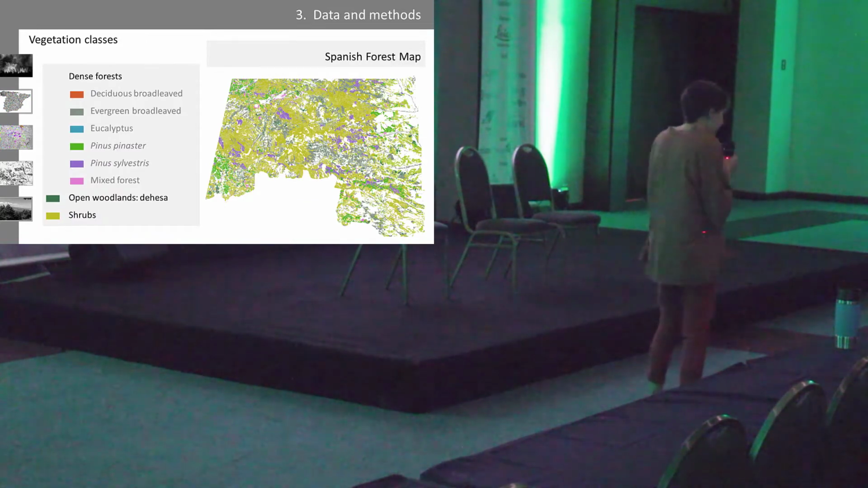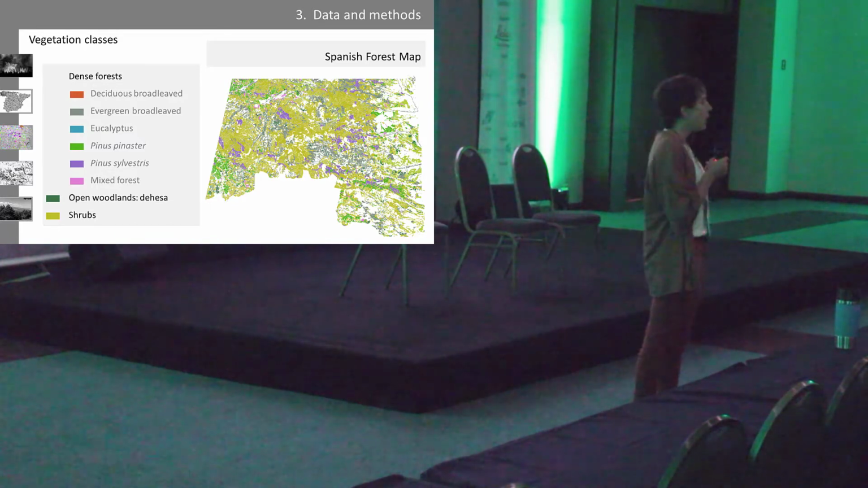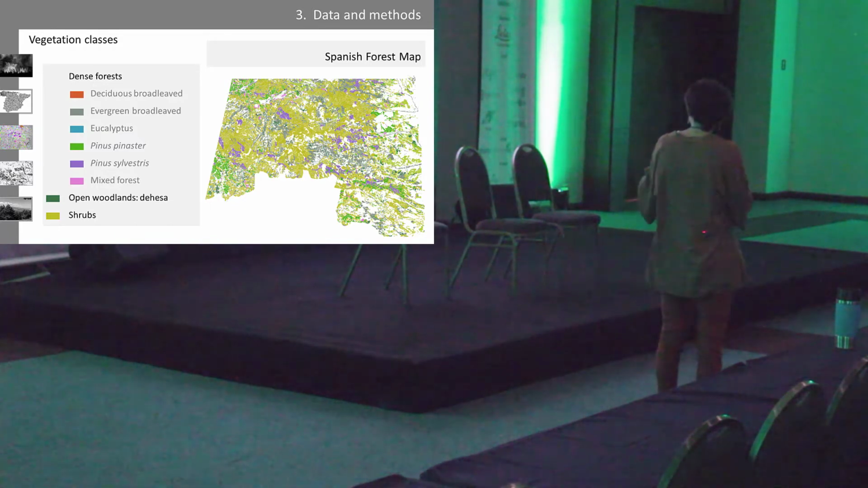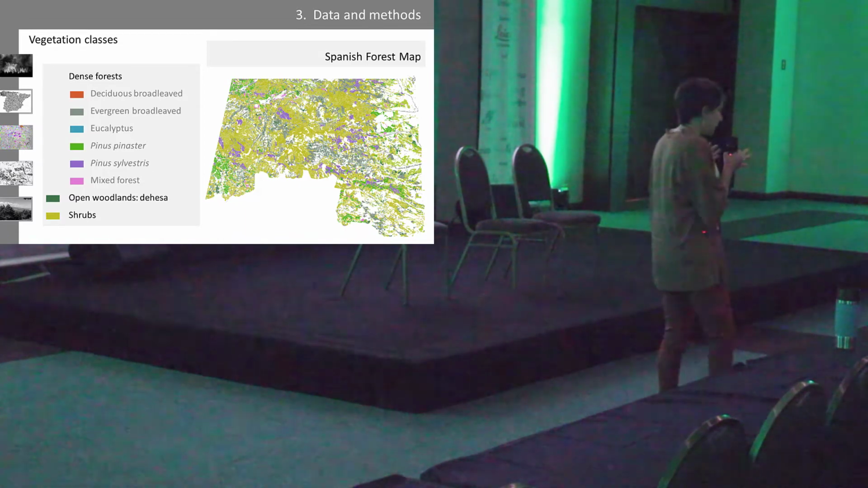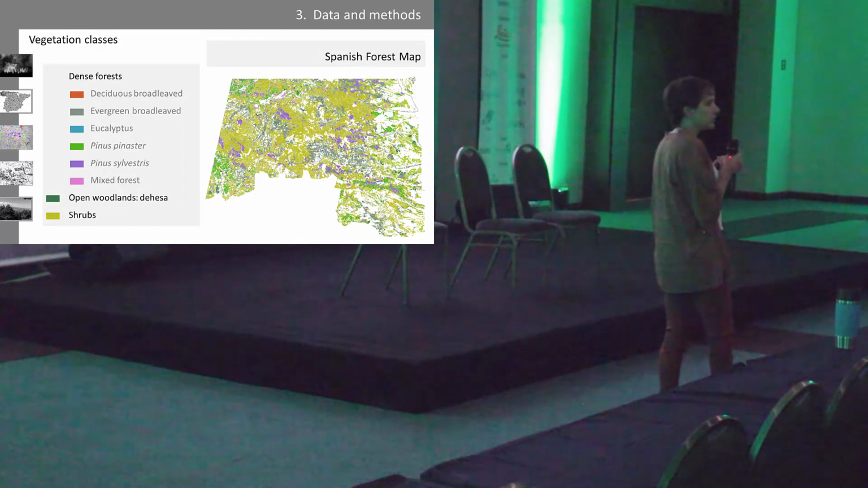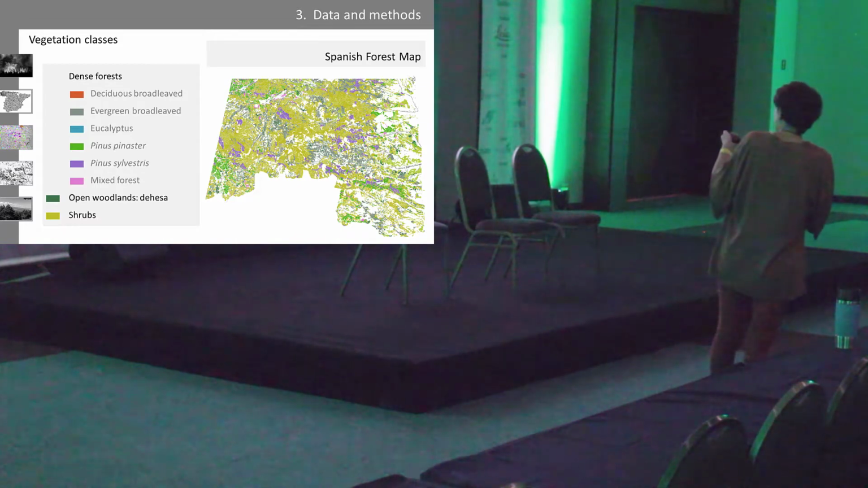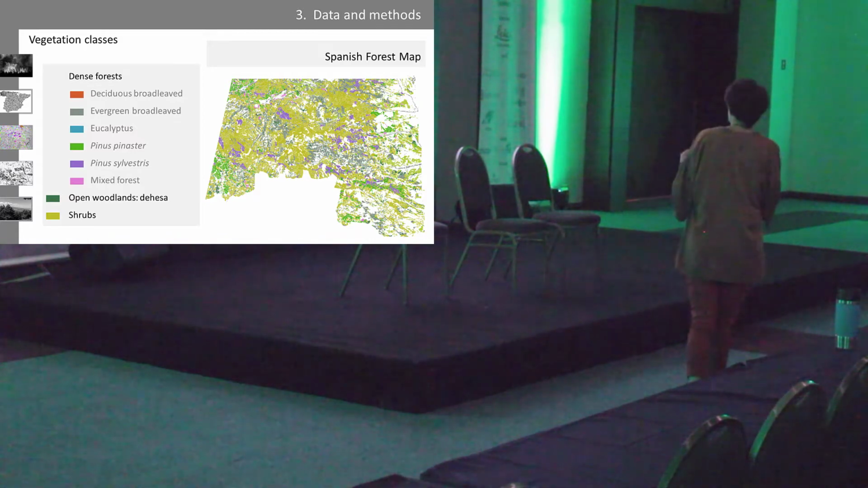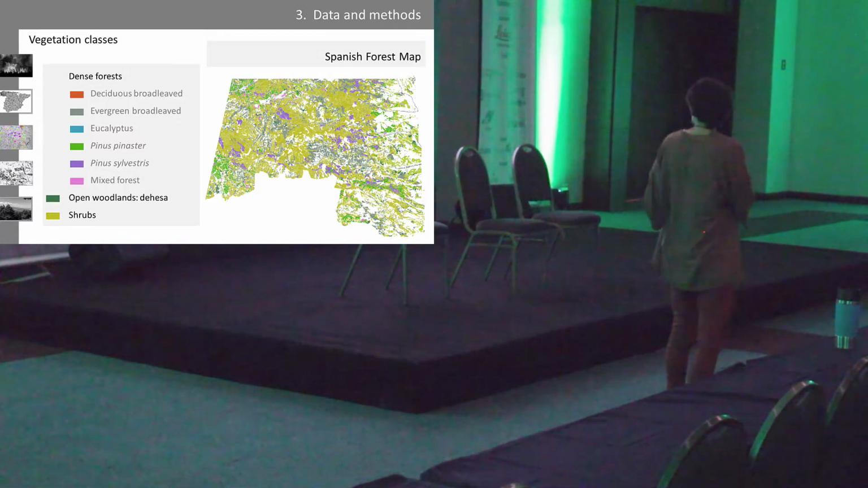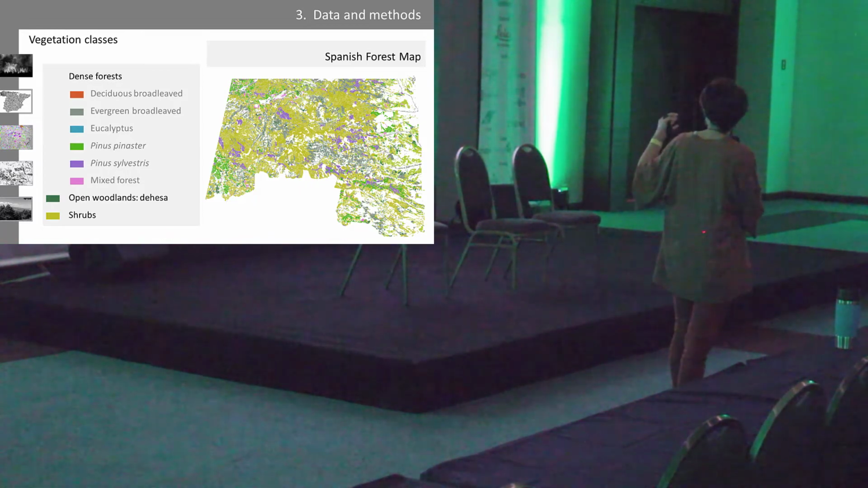As I said before, we've got these 3 databases. First, we need a forest map, so we take this Spanish forest map. It's freely available, but we focus on those forests of our interest. Those are the forests studied: dense forests and open woodlands and shrub. We've got the pine forest, mixed forest, and eucalyptus and broadleaf forest.